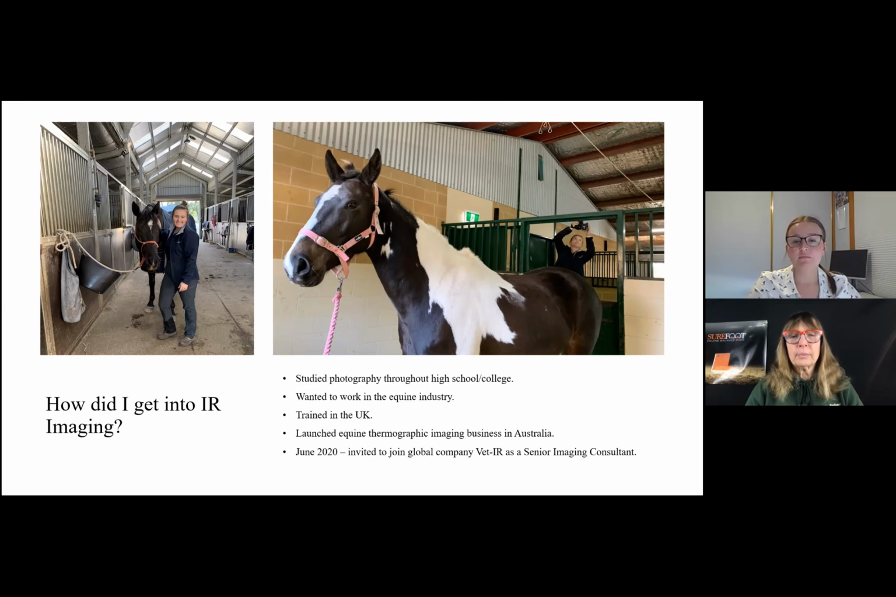One of my highlights for my thermographic experience now is I correlated my findings from a thermographic report with a Sharon May Davis dissection I attended in late 2019, I think. So that was pretty cool, which I might talk about in my next presentation if I do another one.